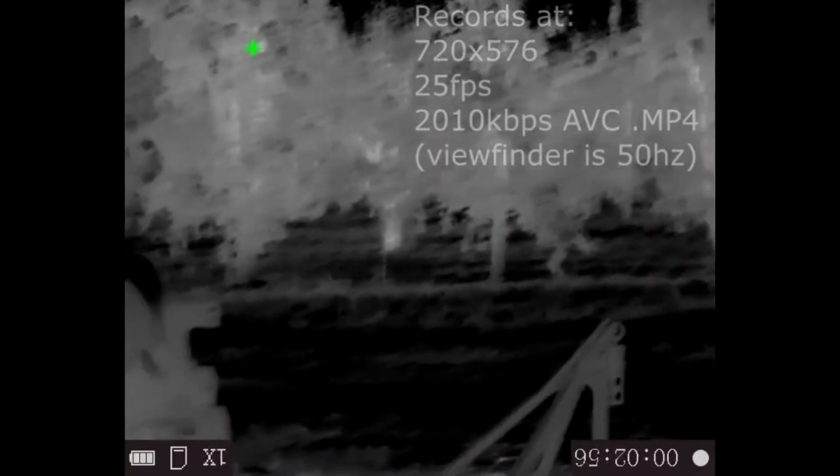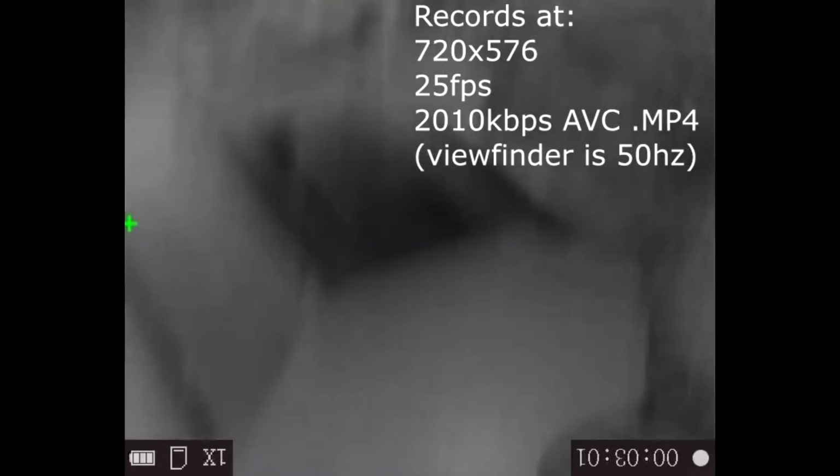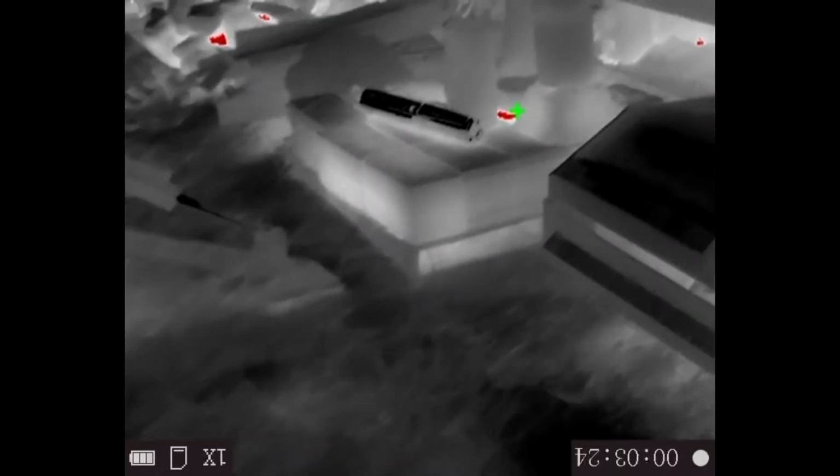It does record, but does not record audio, which is interesting. But it does record video. Where'd that cat go? It's 66 degrees out here, and so you can see some residual heat under some of this farm equipment.